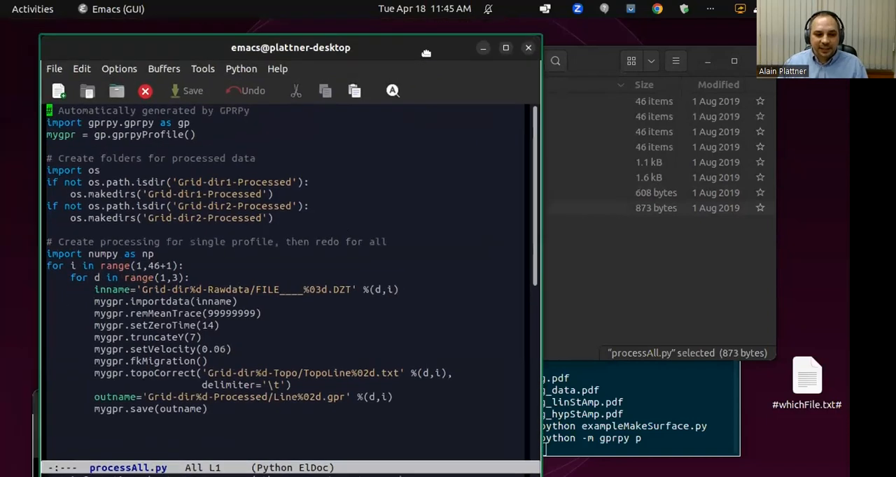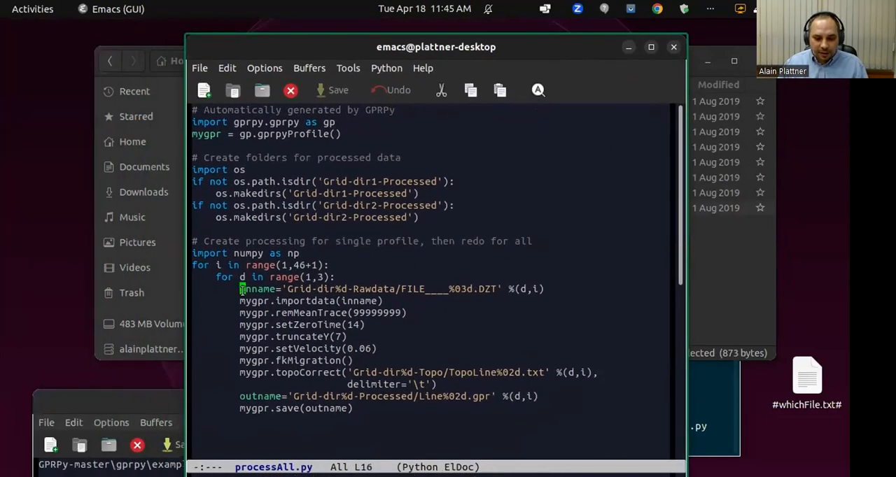Basically, all of these lines here are from when I used GPRPy to do processing in the graphical user interface. And then at the end, I said, write script. And then I just copy pasted these lines from my hand processing into here and put it into a for loop.